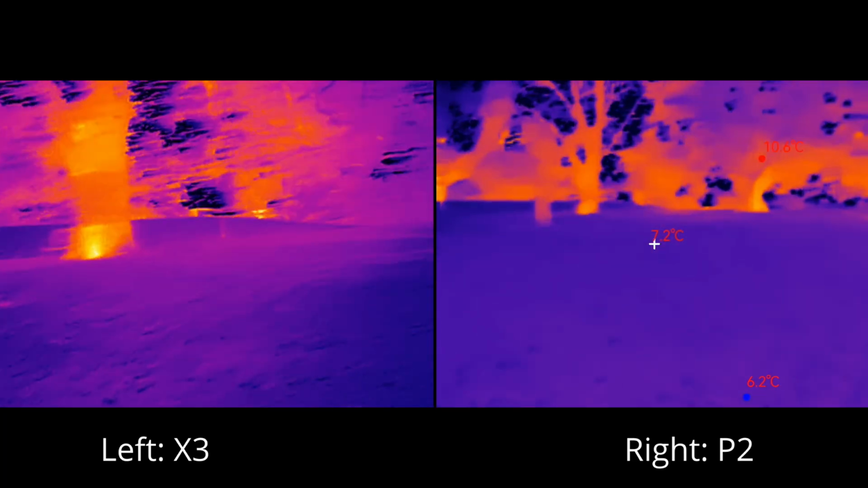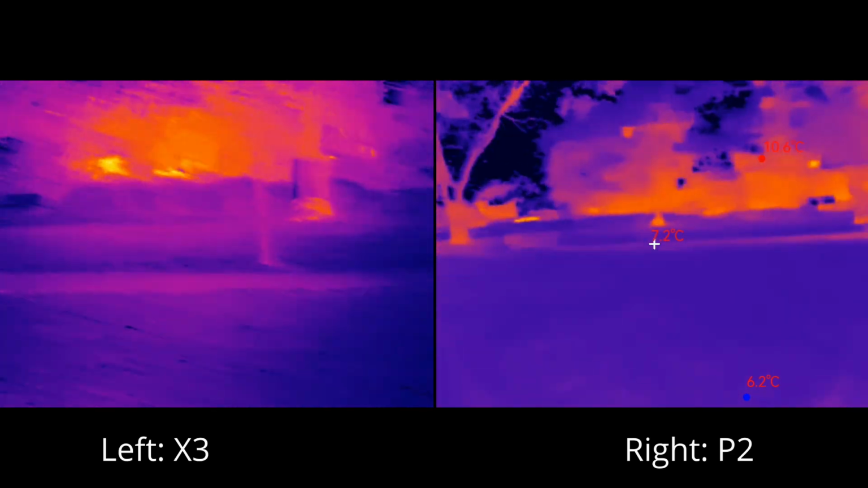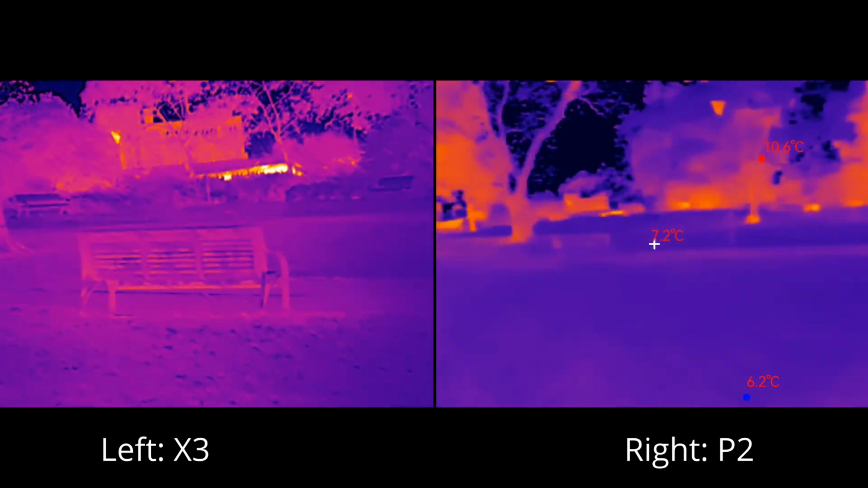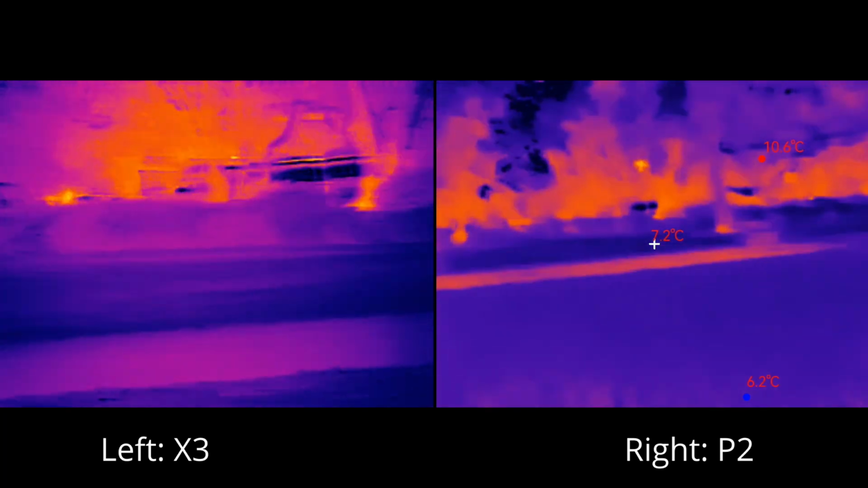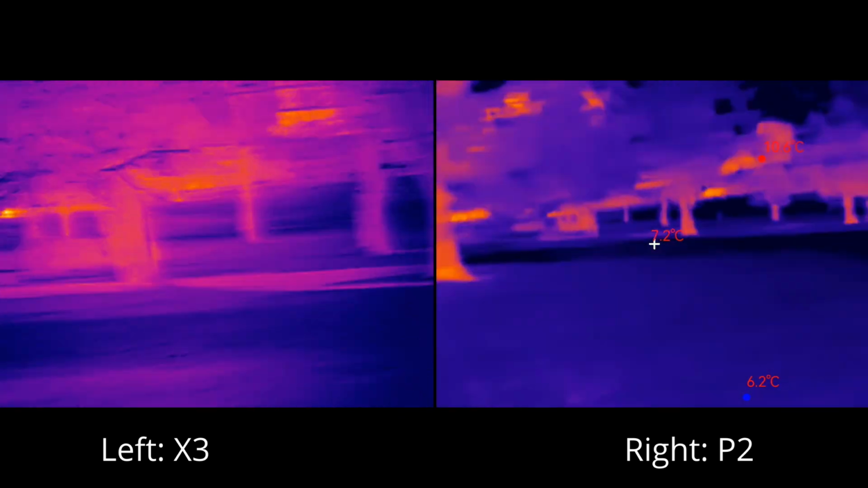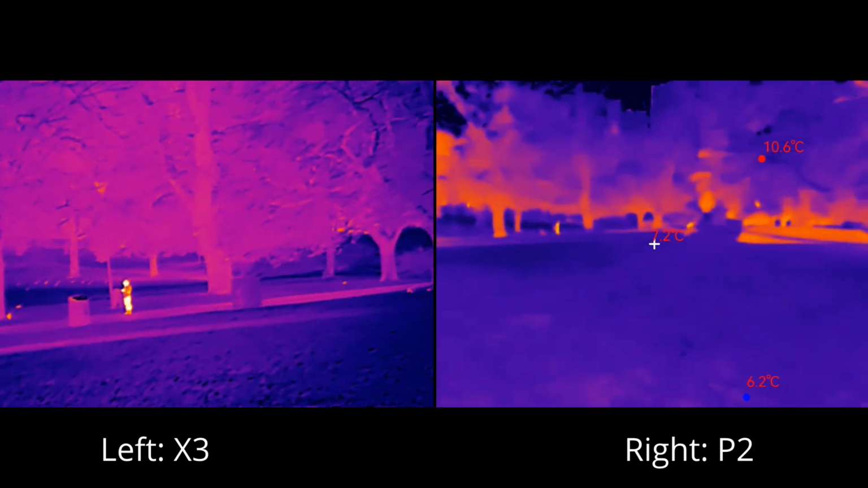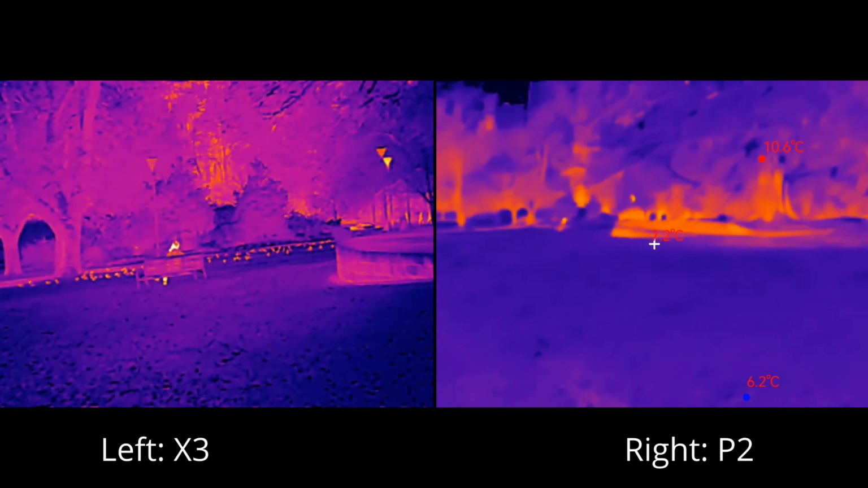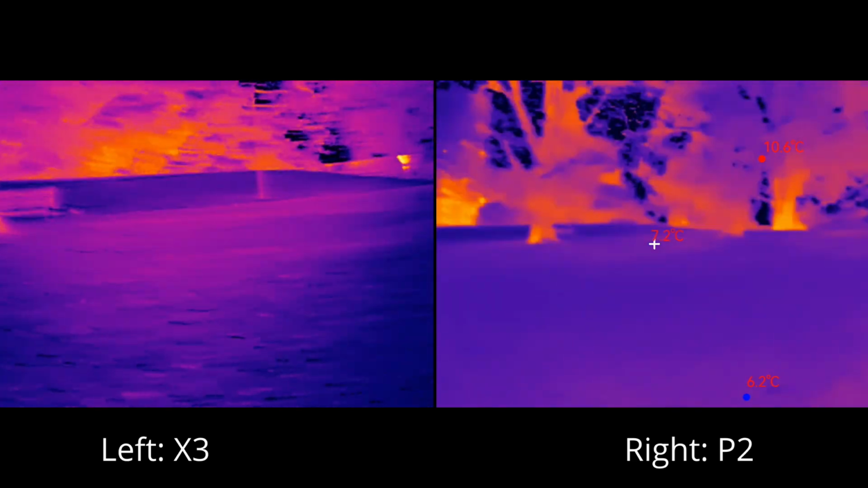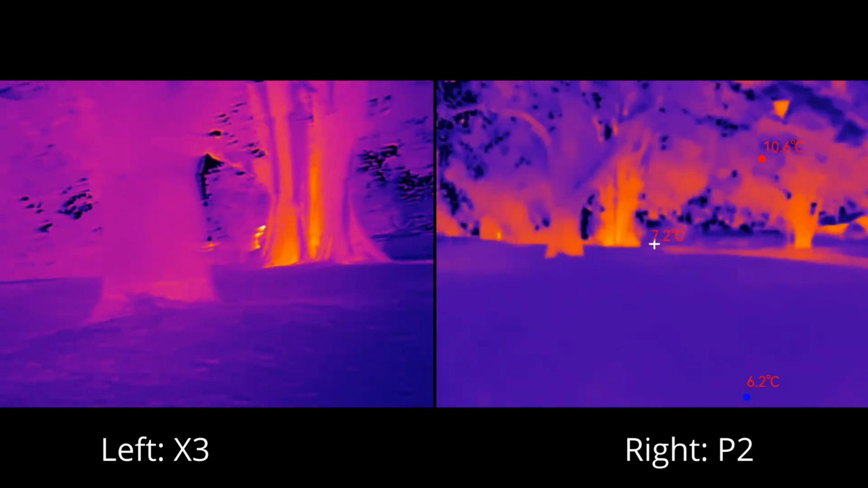Okay, let's go walk. It is difficult to walk around with the X3 because, like I said, the field of view is really narrow. But in terms of clarity and distance spotting, it's night and day. But obviously you're paying 3 times more for it, so it's not a pretty fair comparison really.